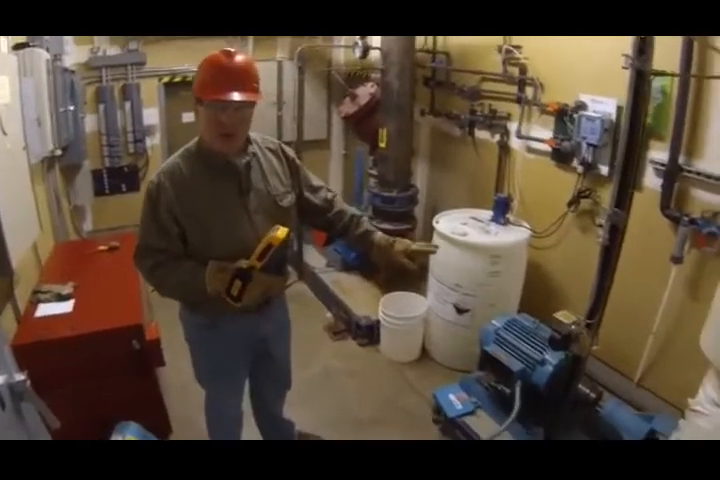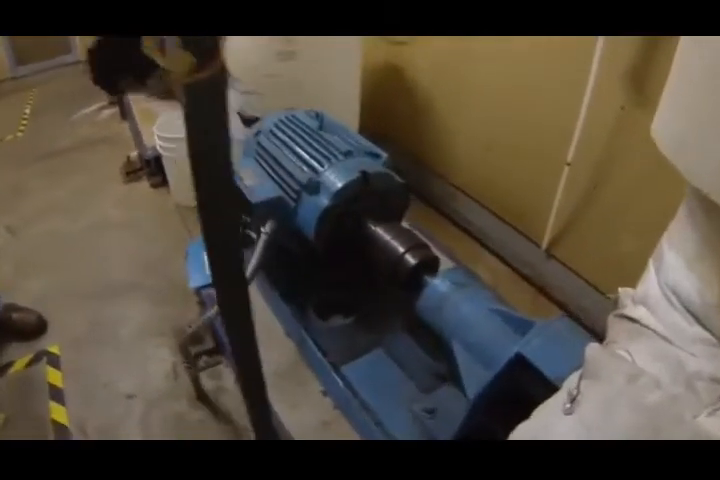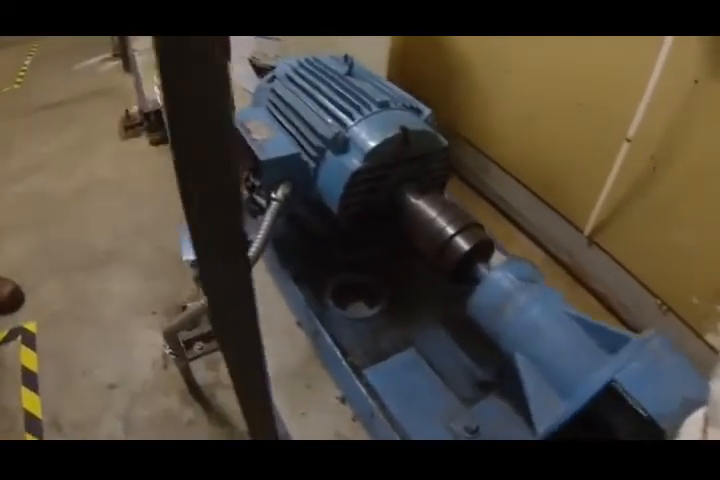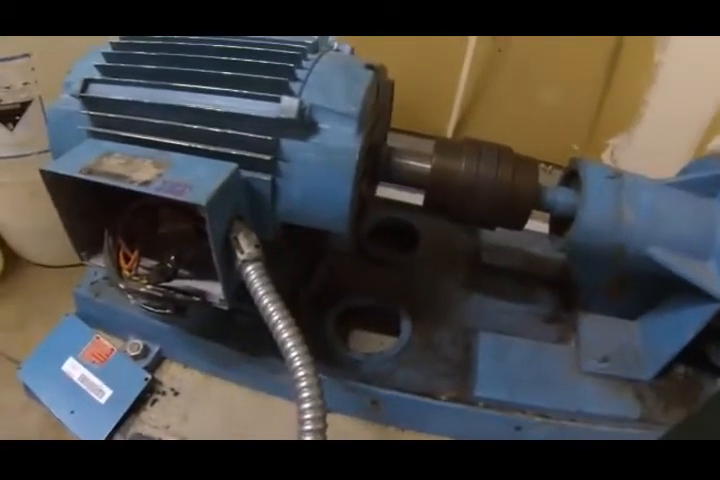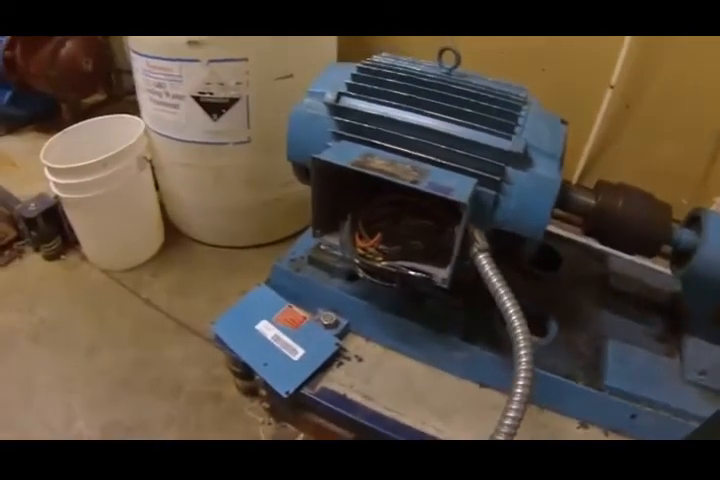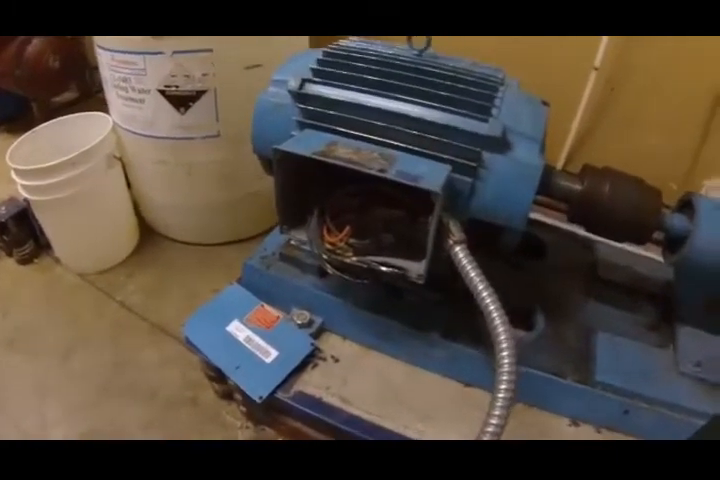Make sure you have proper personal protective equipment. Here we have an electrical motor coupled to a pump. The work that we've done in advance, obviously you can see that we've removed the shroud over the coupling and we've removed the cover over the junction box or the termination box. You need to have direct line of sight with thermal imaging in order to do a proper inspection.